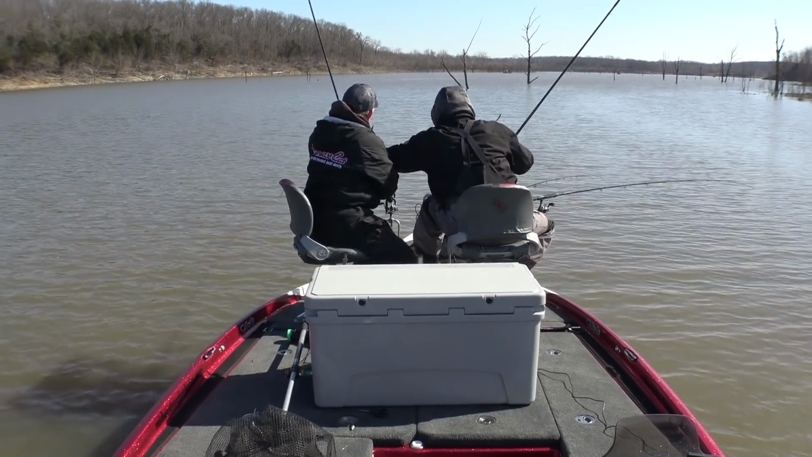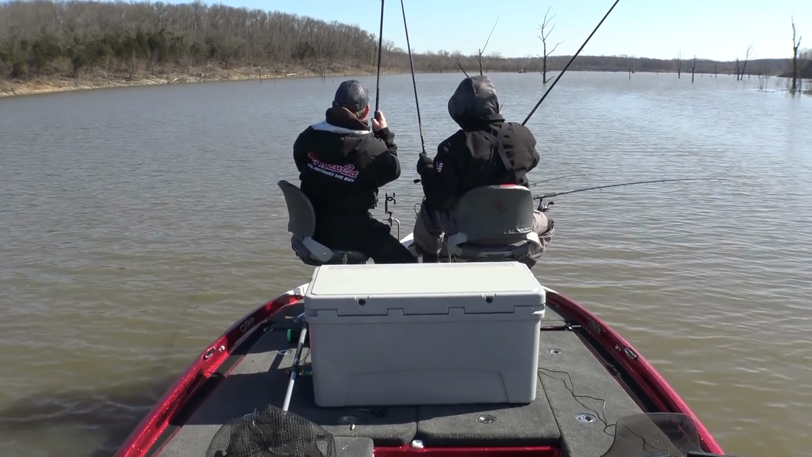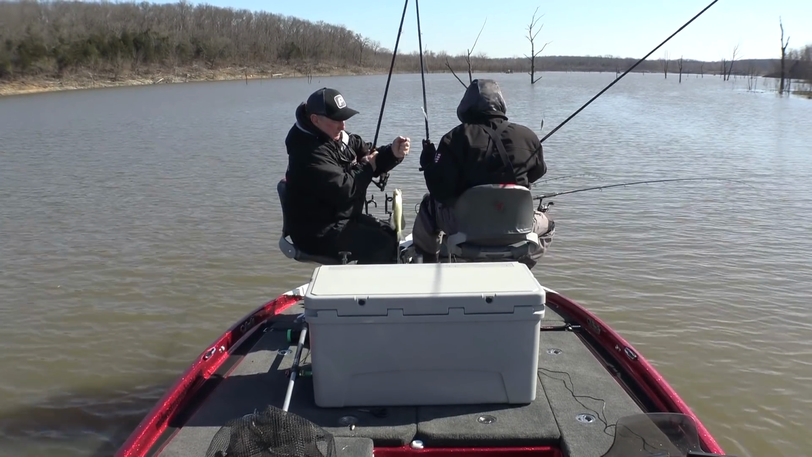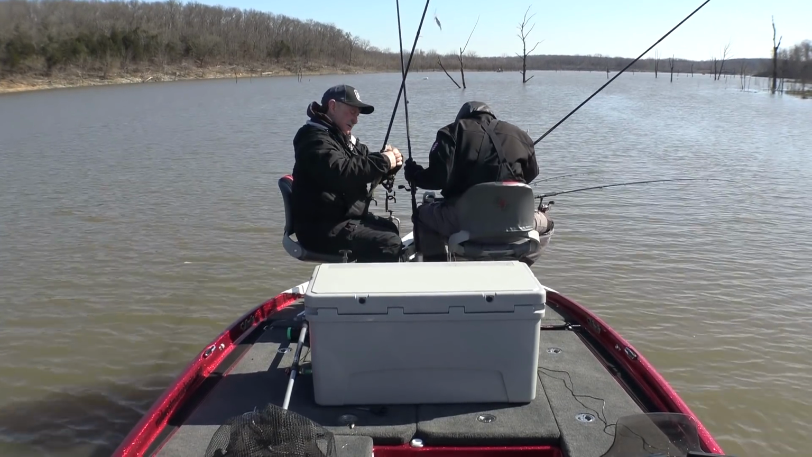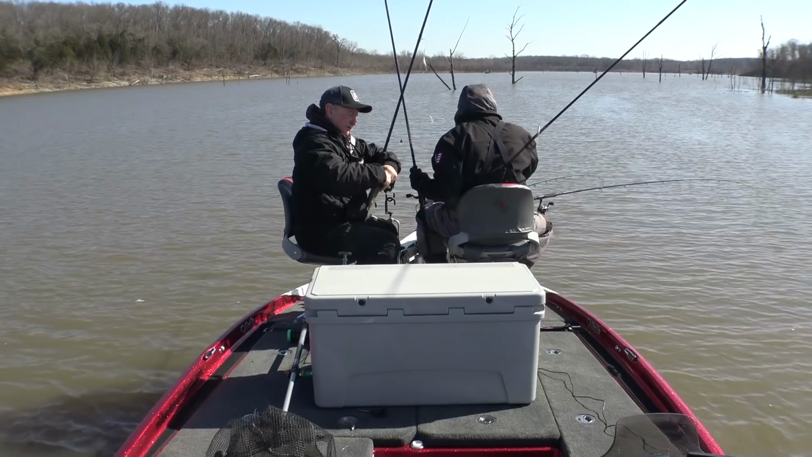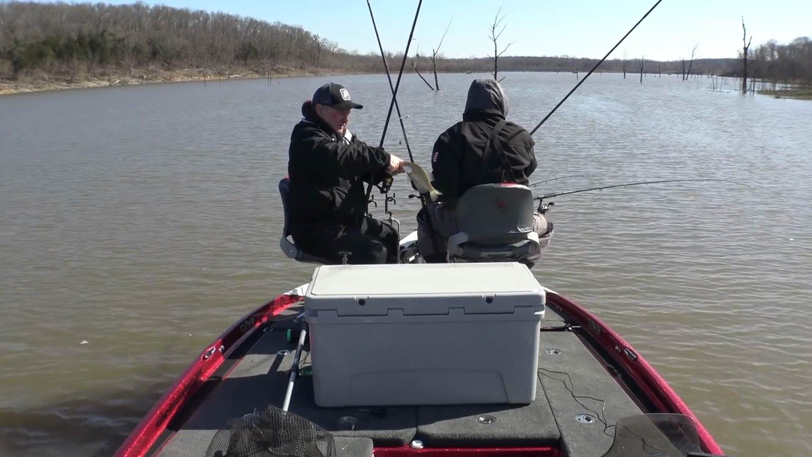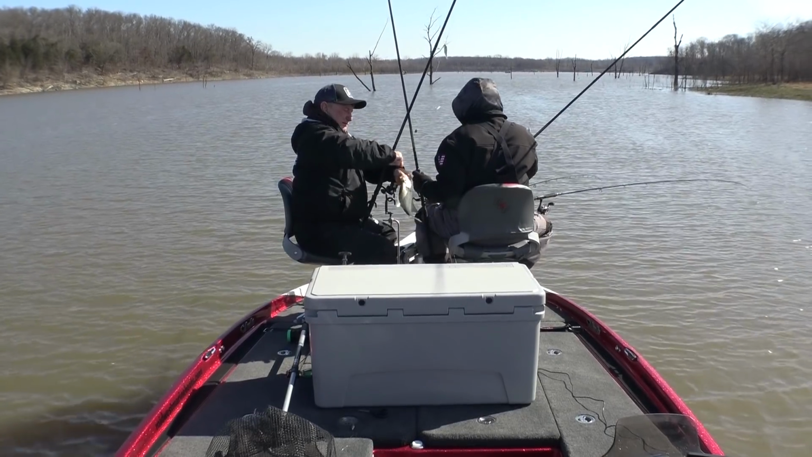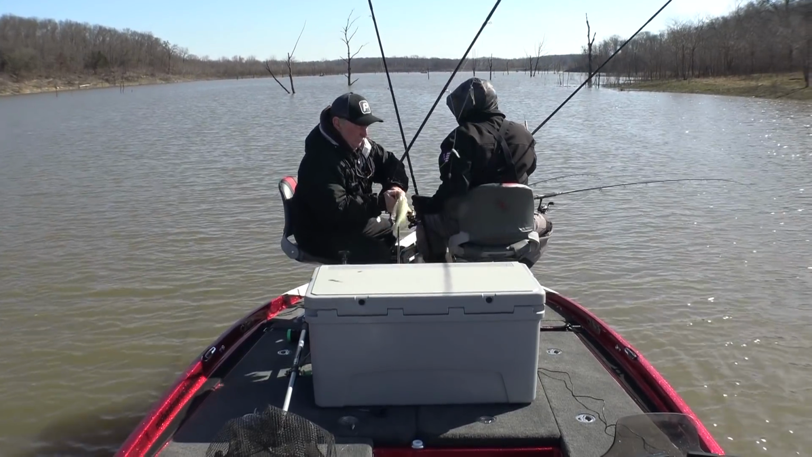Got it? Okay. Oh, got your glove. Smash. Another nice fish. Spot bucket. Yep. Quagmire, boy, he ate it. It's all the way down his throat, I mean. There it is. My fingers are too short. Another nice fish. You get him? Yeah.